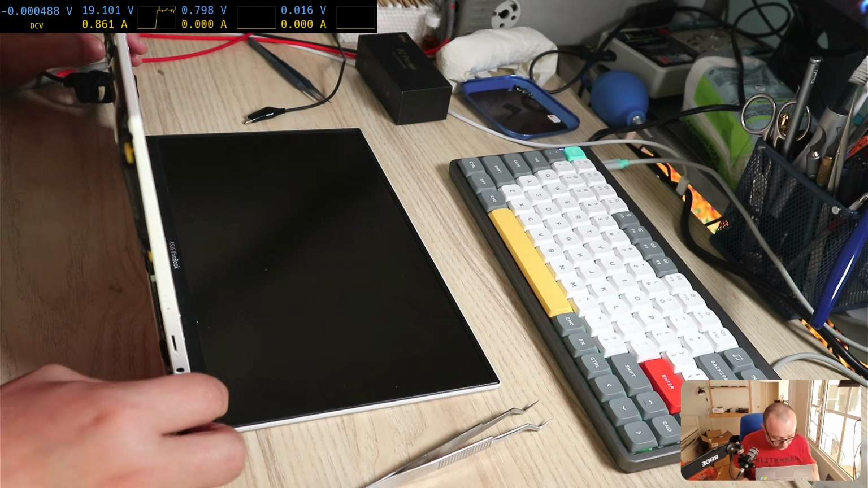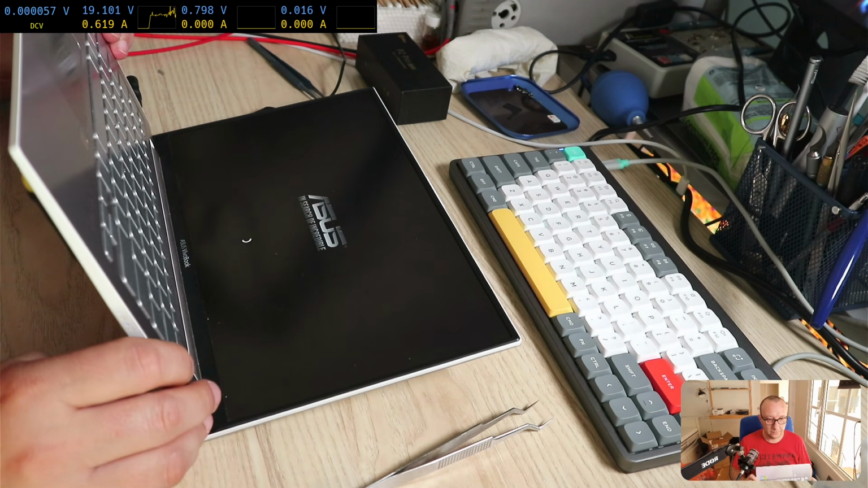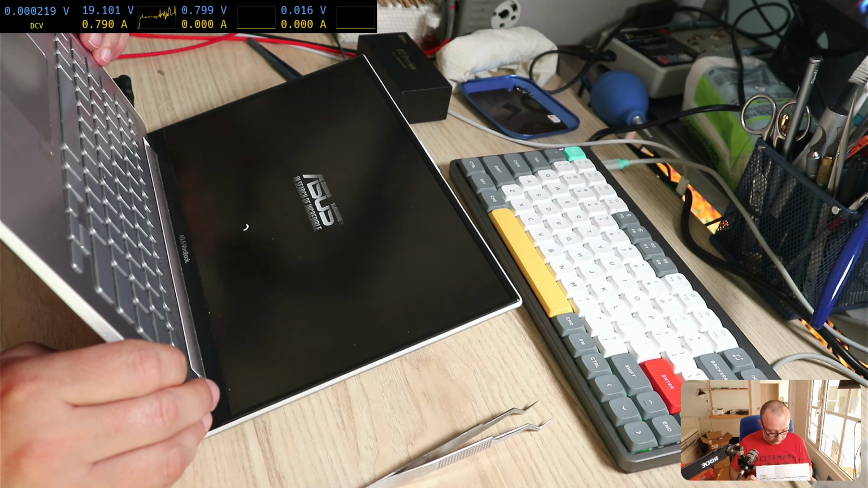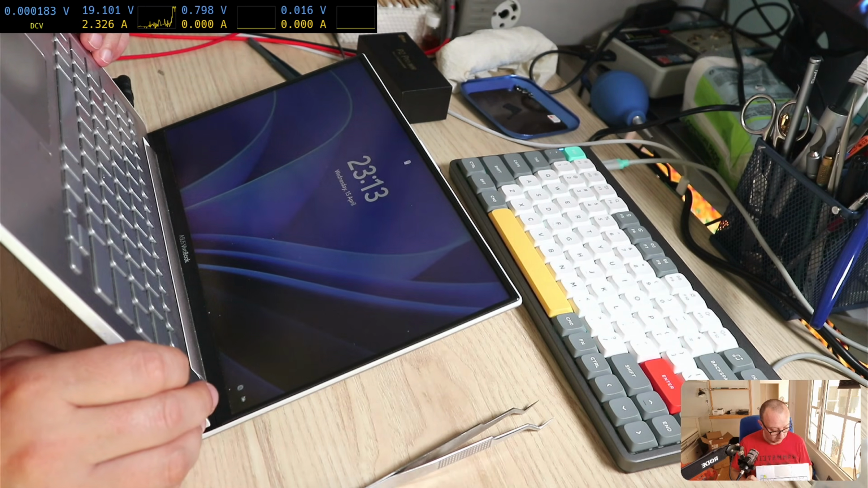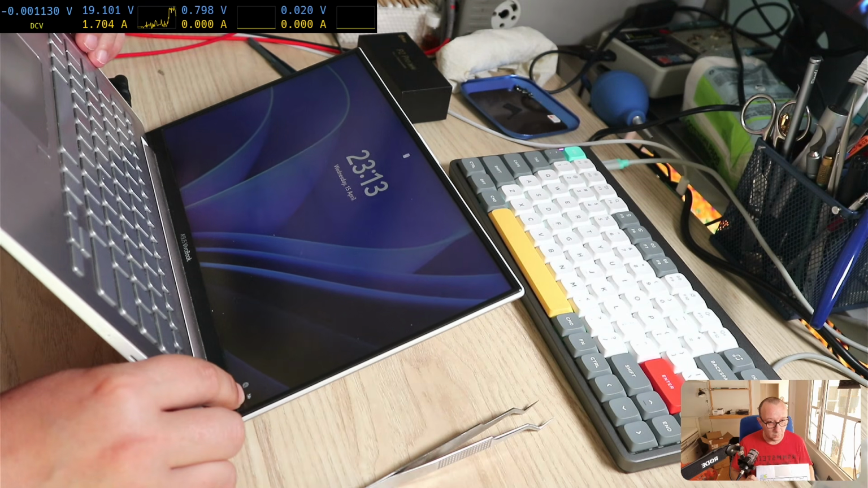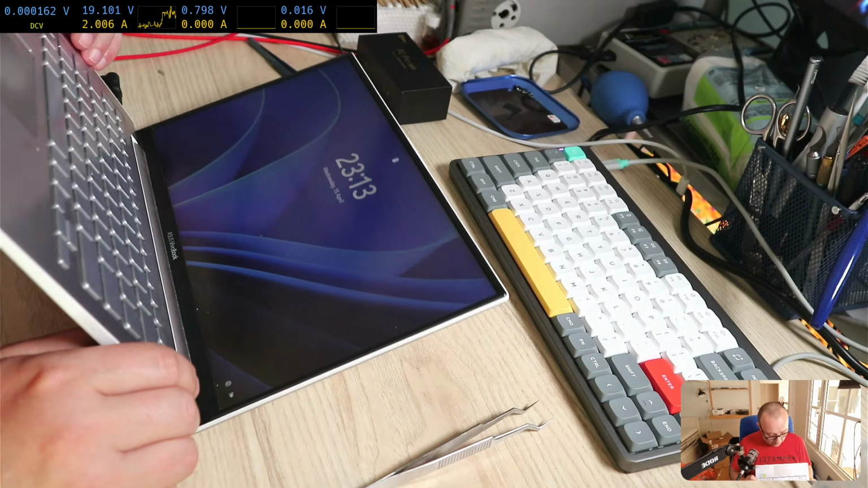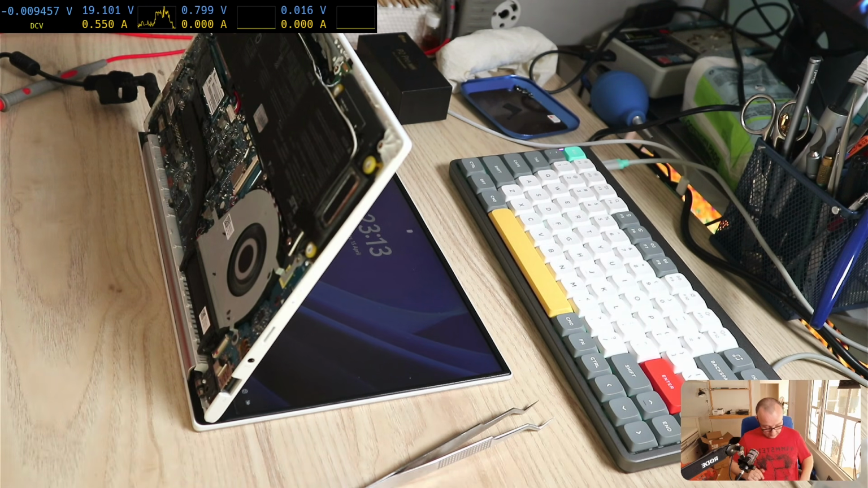Yeah, the fan is running. And we have picture, yes. We have Windows loading, 2.3 amps. This is showing here a full battery, but that is extremely interesting, because if I remove the connector, the laptop dies, it doesn't stay on the battery.